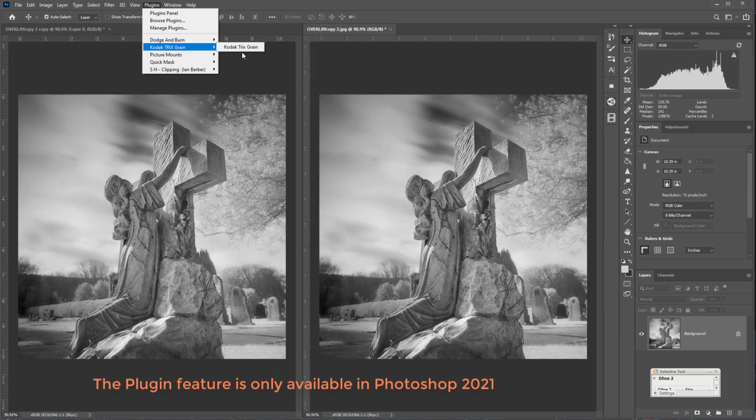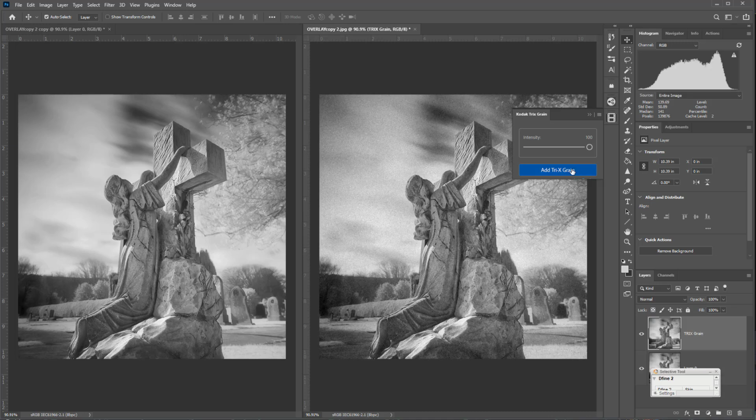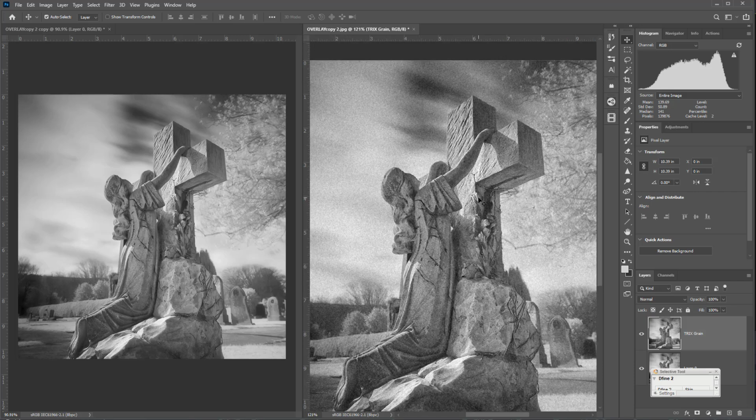The grain structure was a copy of one of my Tri-X negatives, so it's very accurate, and you apply it like this in Photoshop. Unlock the layer, go to the plugins, select Tri-X grain, click add grain, and it's done. The left hand image has no grain applied and the right hand image has the grain applied.